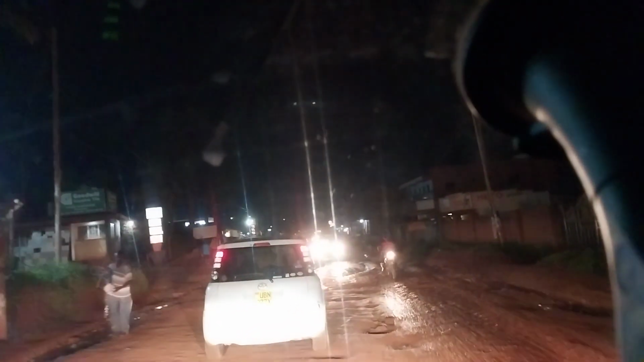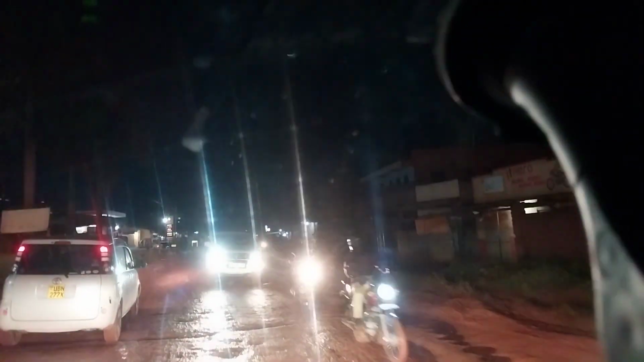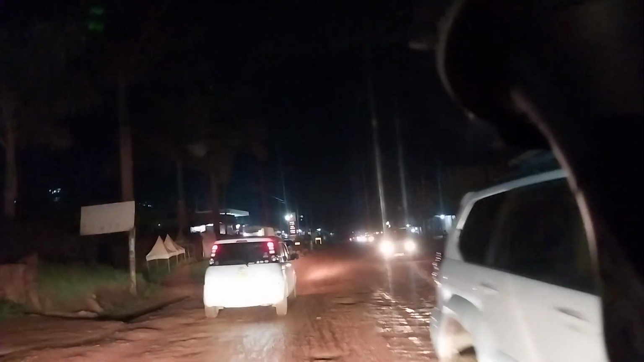But yeah, here we are. There's no drain. There were drainage channels on the left, but they have since been silted. So the road now itself has become one big drainage channel. Like I mentioned, it's a swamp, so there are springs that continuously bring in water to this road.